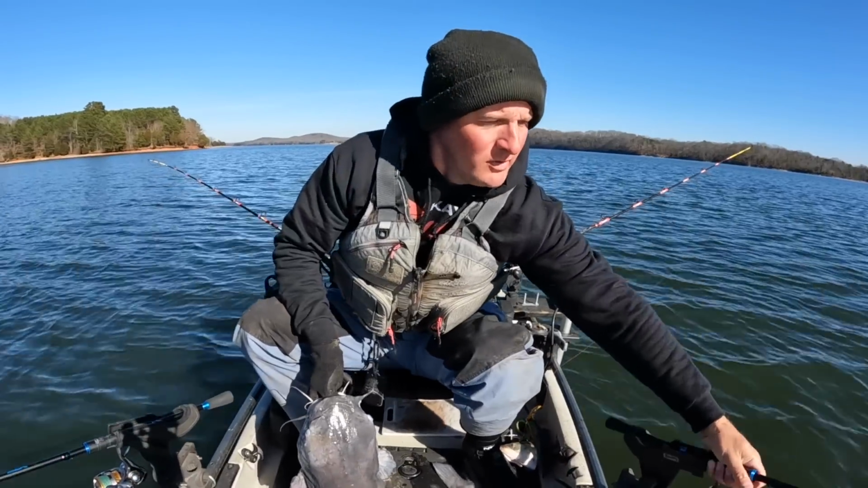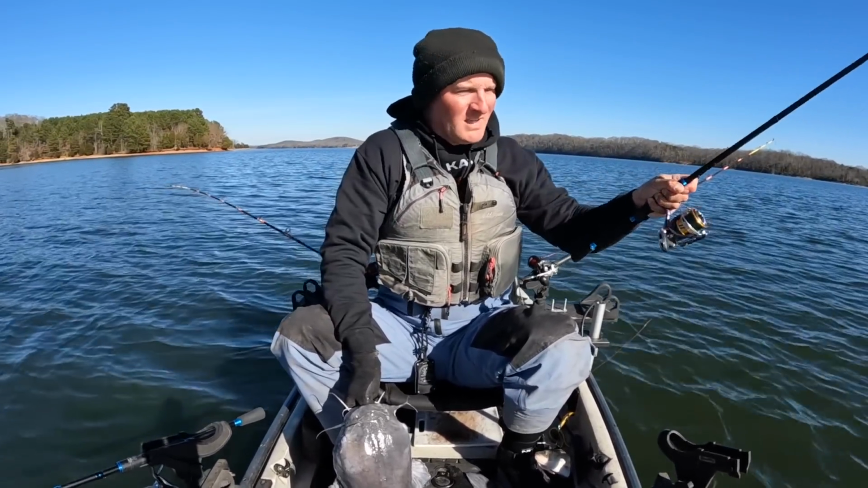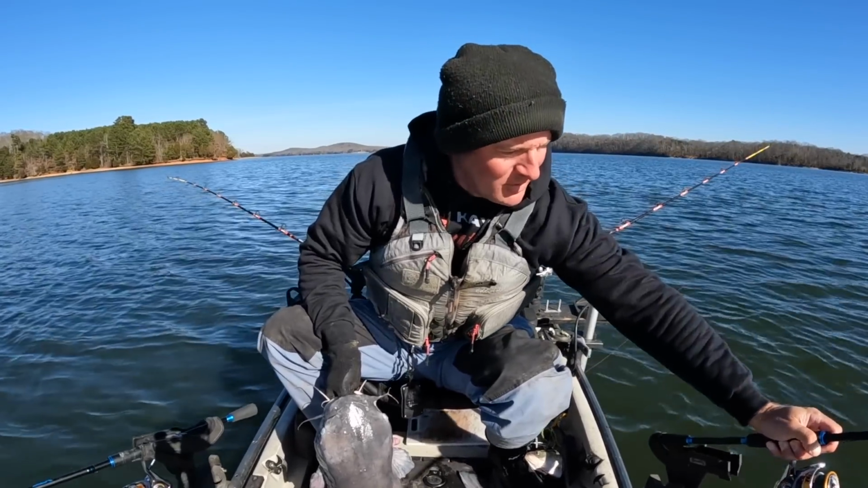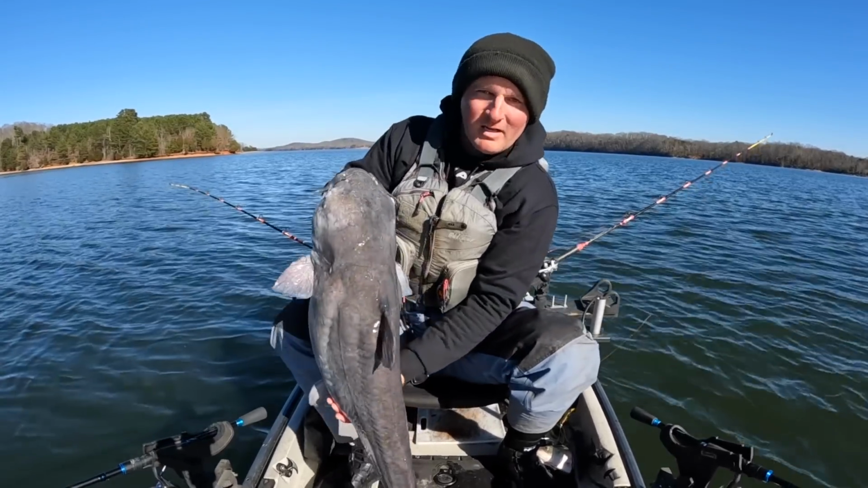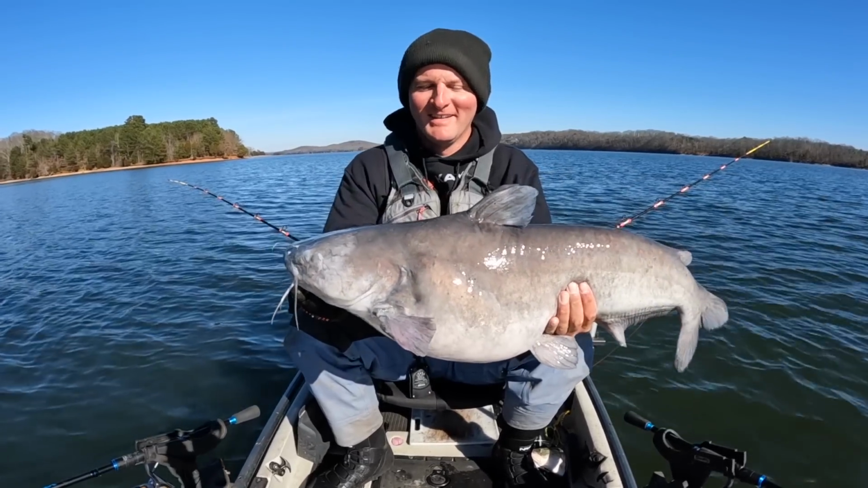Oh, ooh, this rod's going down. This rod's going down. Why have I got a fish in my hand and another one in the pole, y'all? Pick up a rod, doggonions. We're supposed to be fishing together. Let's hit the spot lock. We'll reel that in a minute. Let's hold this one up. That's awesome, man.